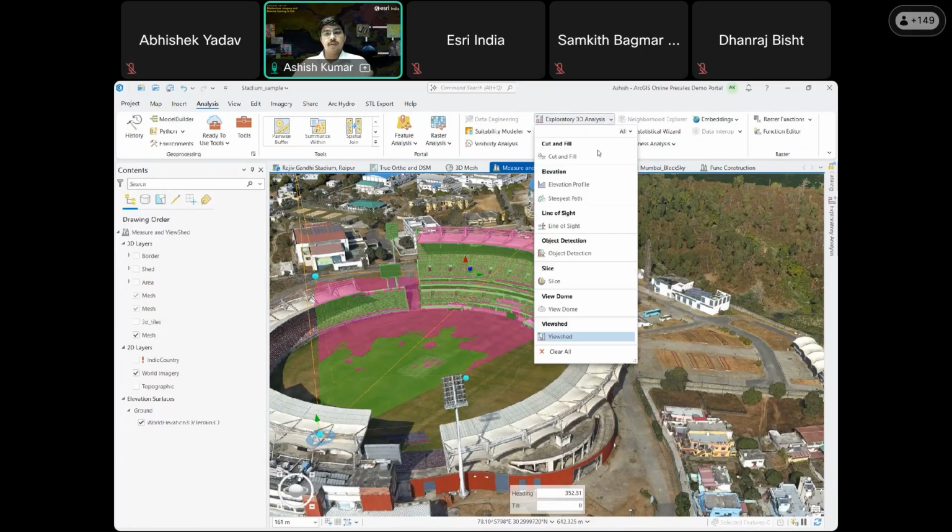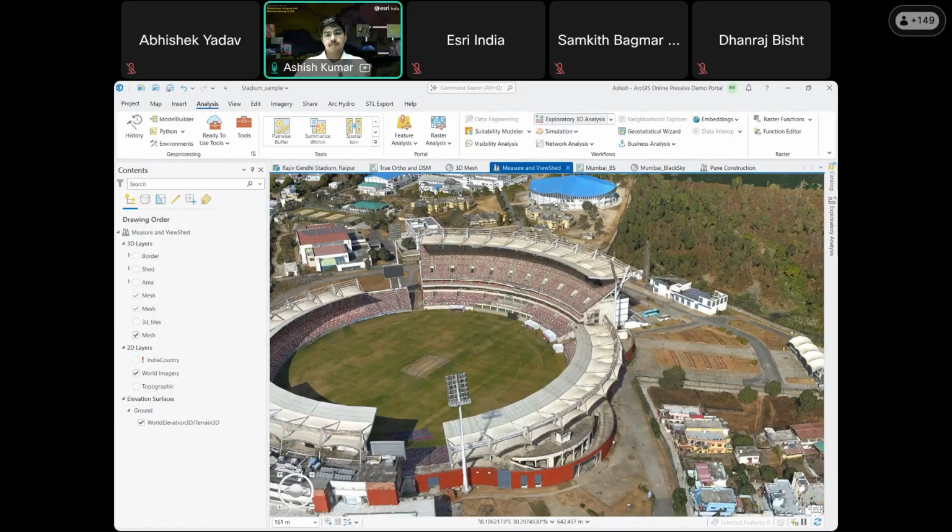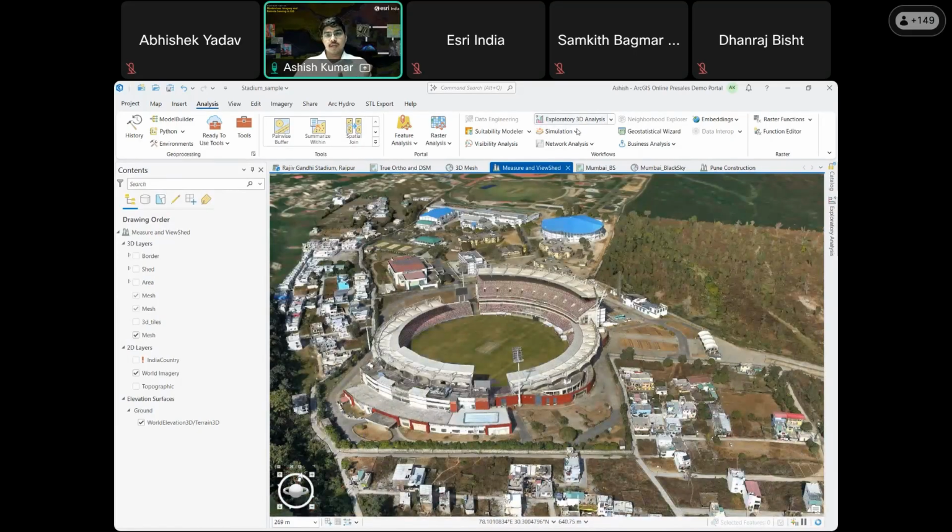Also, there are different types of analysis that a user can do on the globe. For example, if you want to simulate a particular type of weather condition or simulate a flood condition over the area, you can simulate different types of analysis. Like the flood simulation, for example, I want to do a flood simulation of this particular point using my analysis layer.